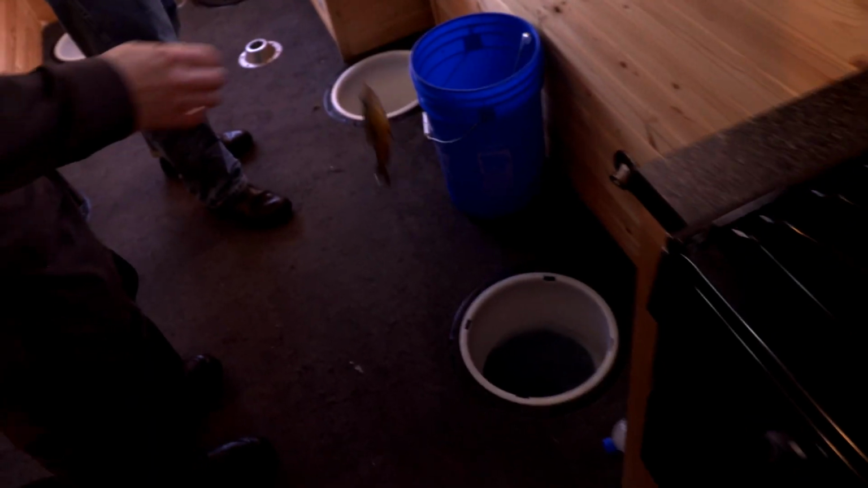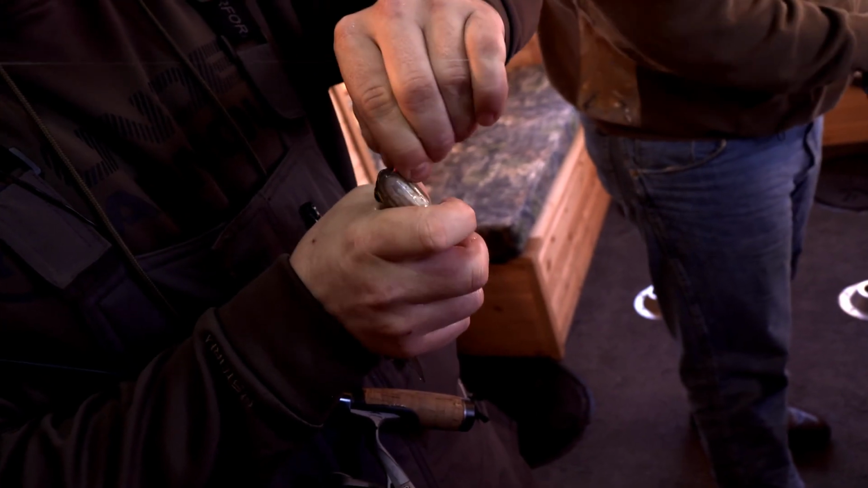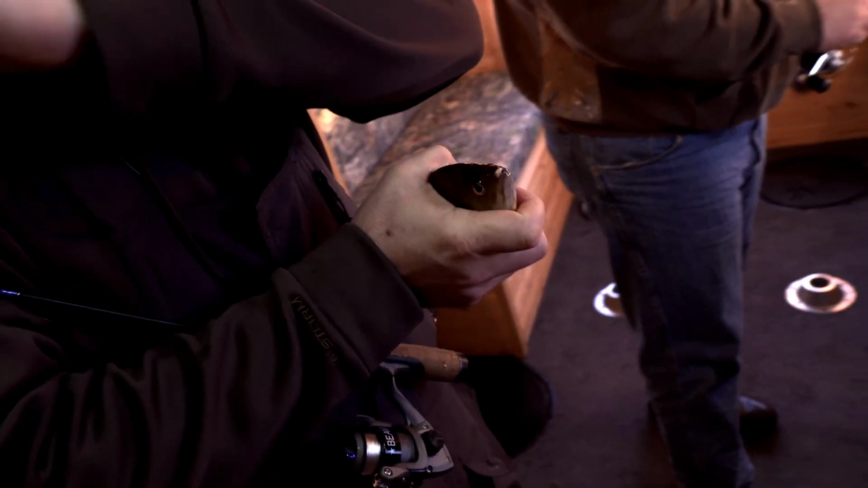It's funny, you can see the size of all the fish on there. There's 10 little ones. Pull it away and catch a little bit bigger fish when they come through.